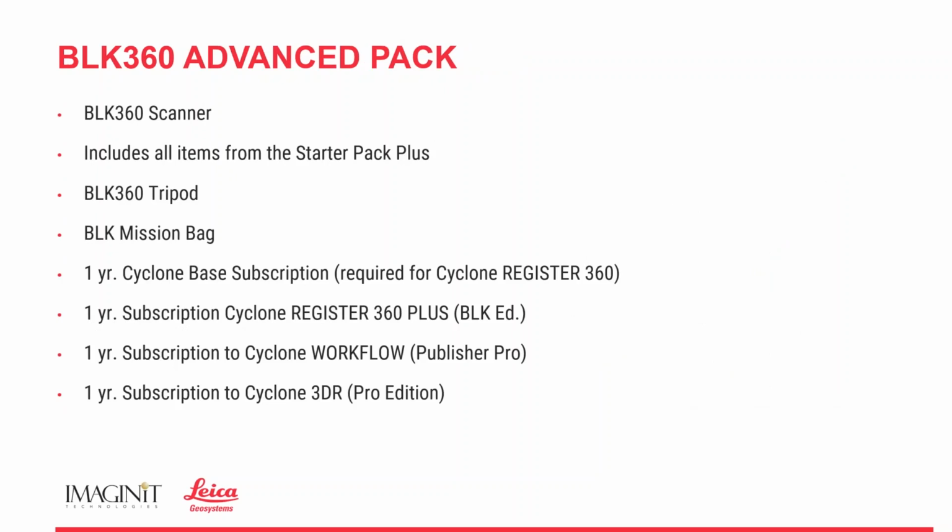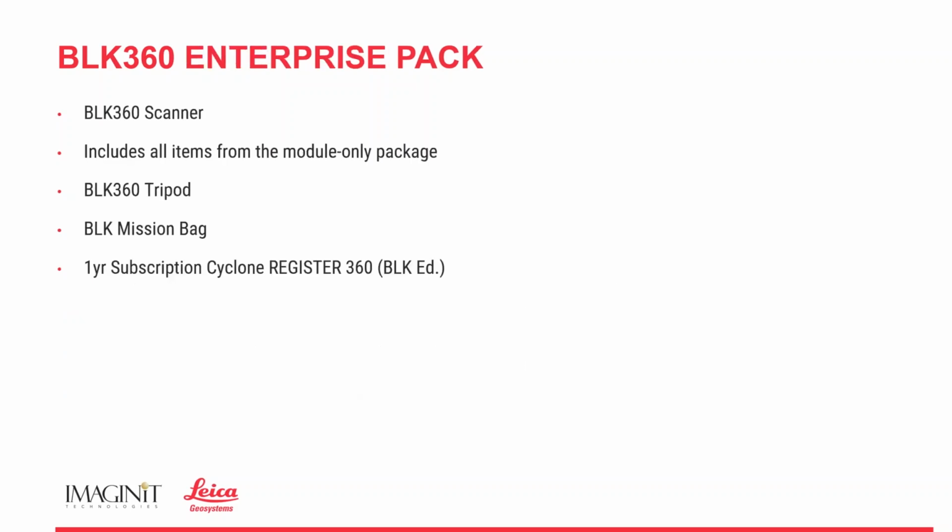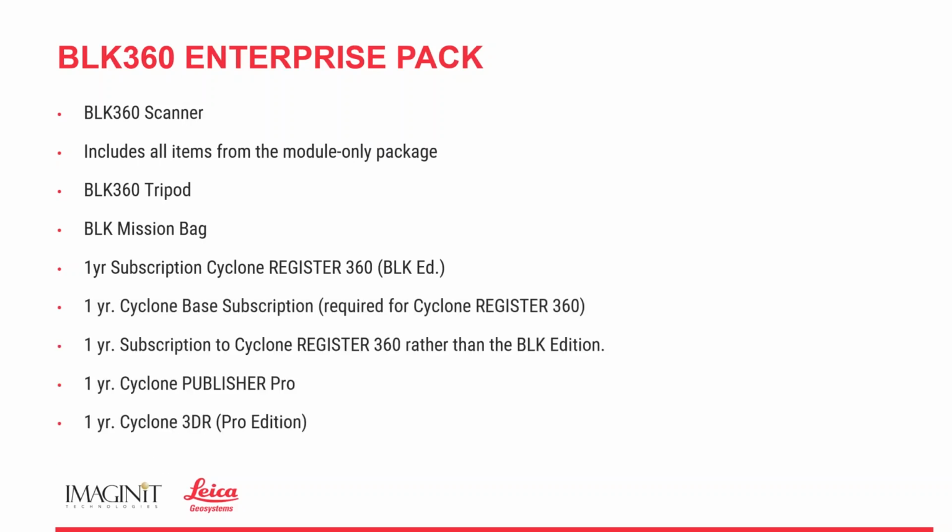All right, we'll move on to the advanced pack. Once again, including everything, we got the Cyclone base subscription, we've got our Register 360 Plus, Publisher Pro edition as well, and then we move on to the Enterprise pack, which is going to add CloudWorx Ultimate to the mix.